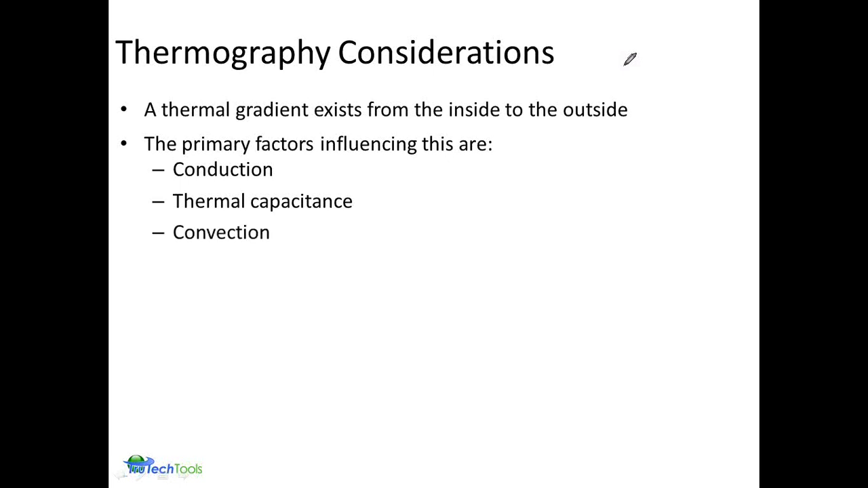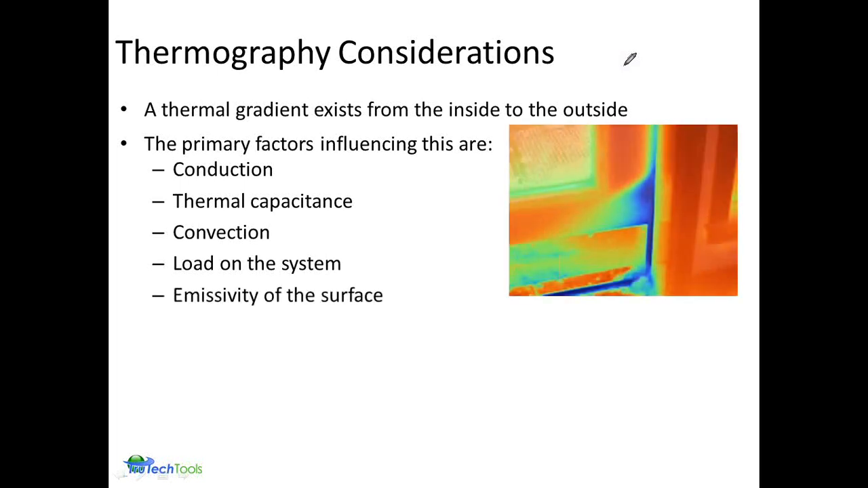We also deal with convection, the movement through air and through liquids and gases. And of course, the load on the system. I've got an image where the sun can create extremely significant thermal loading on a wall structure, giving it a very different thermal appearance. And of course, emissivity, the reflective properties of materials, giving it kind of an unusual pattern.